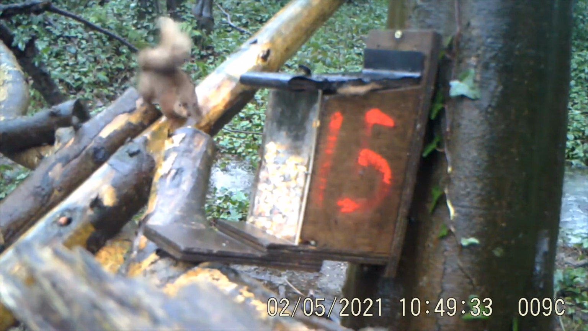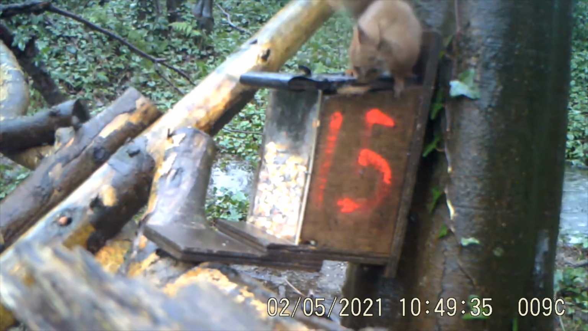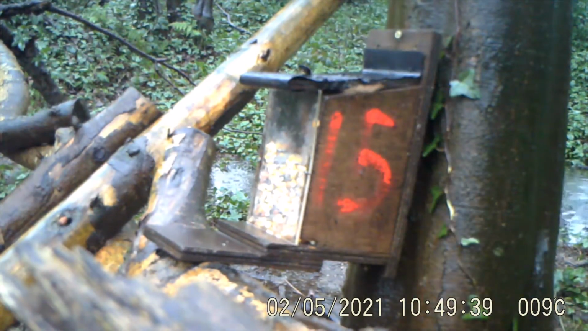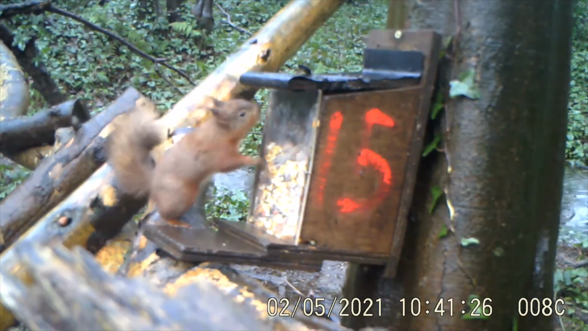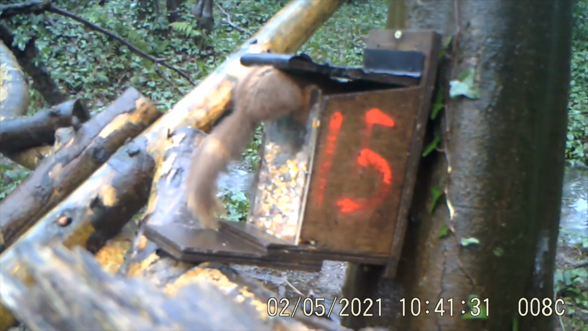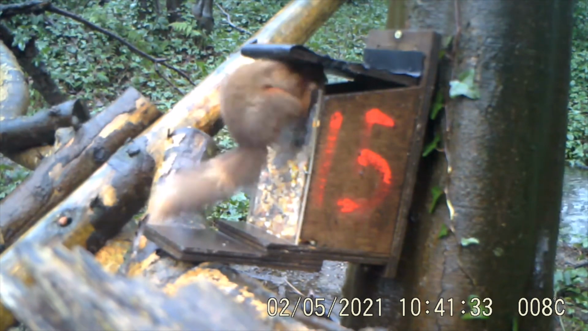Hello everybody, got our roundup from the cameras. Kicking off with red squirrels as usual, of course. Just a quick note, all the dates on the wildlife cameras here are in American format. So kicking off back here in February with a nice little rainstorm.